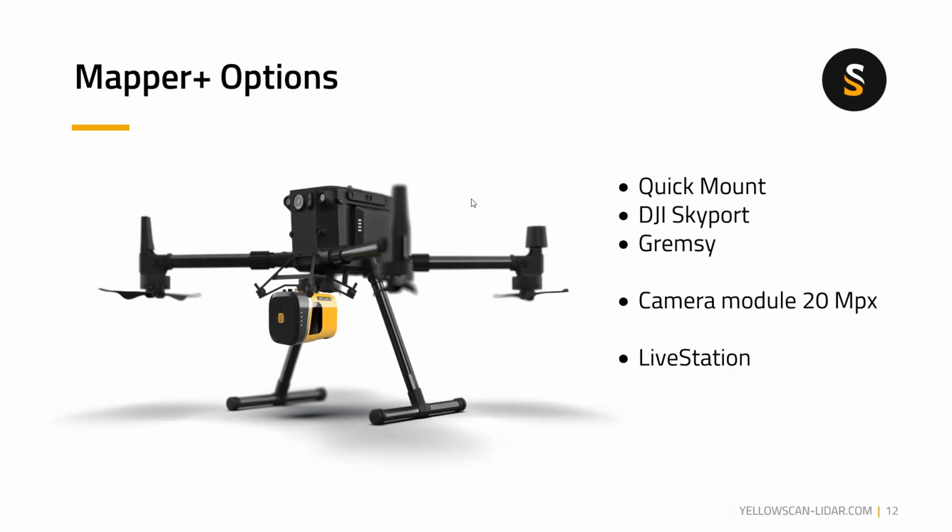And here is just a photo to show you the Mapper Plus on the M300 Skyport. Having said that, again, you can use the quick mount or QMC connection for any other supported drones. The Mapper Plus comes with a 20 megapixel camera module, and it has the live station as well.